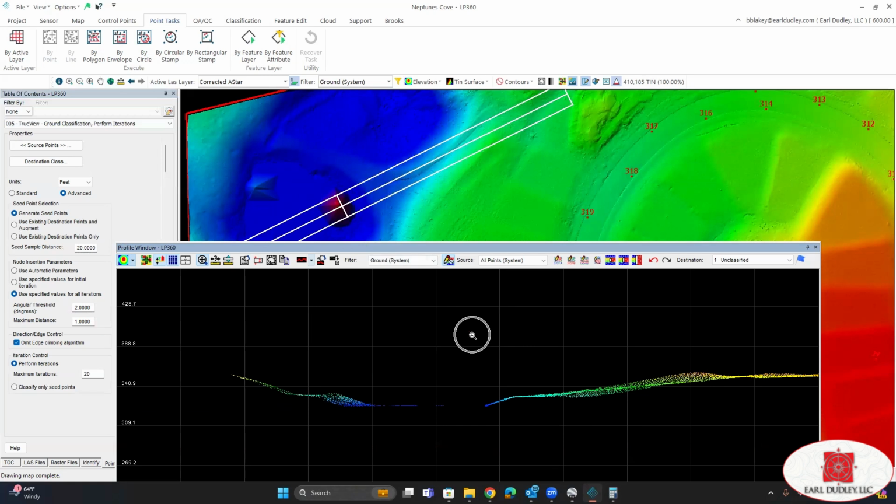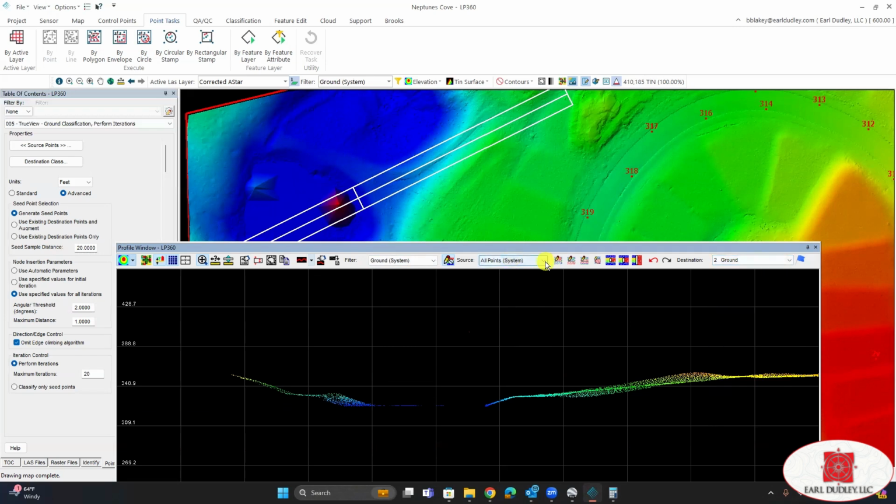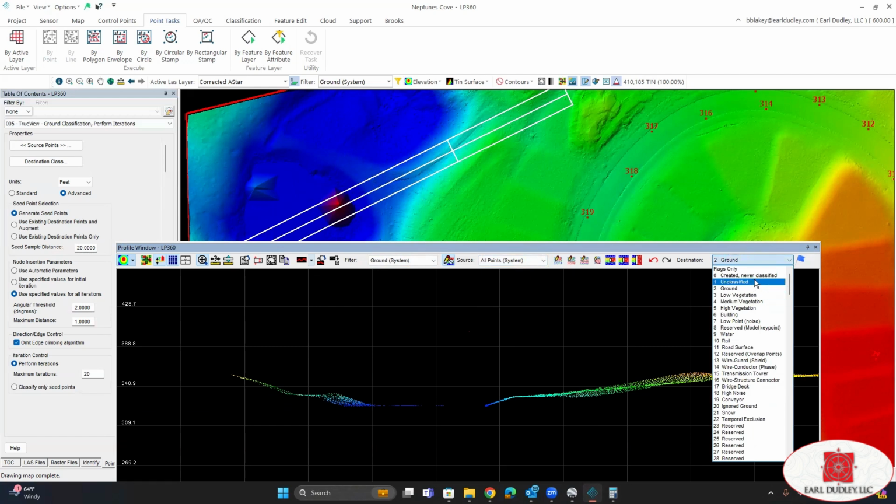There it is. We get rid of that guy. Our filter is going to be ground. Source is all points. And our destination is going, I'm sorry. Yeah, source is all points and destination will be unclassified.